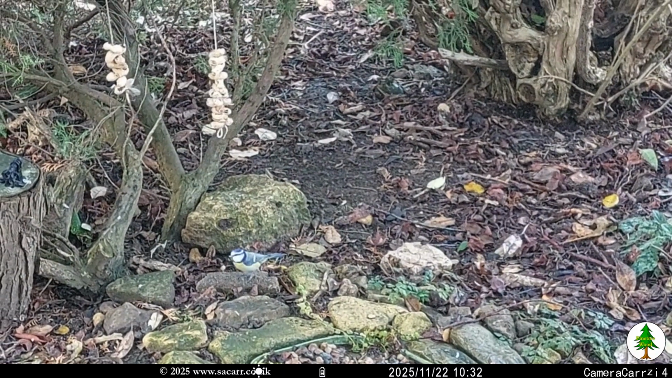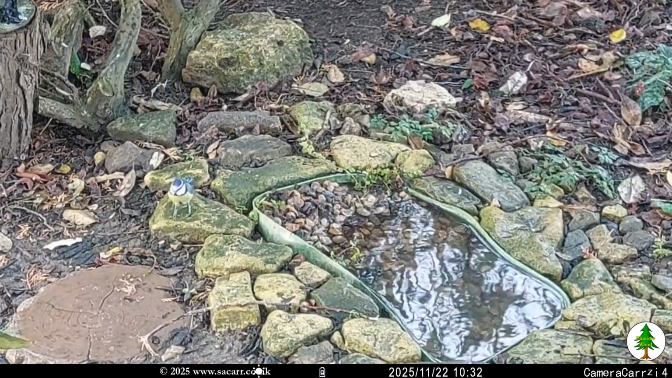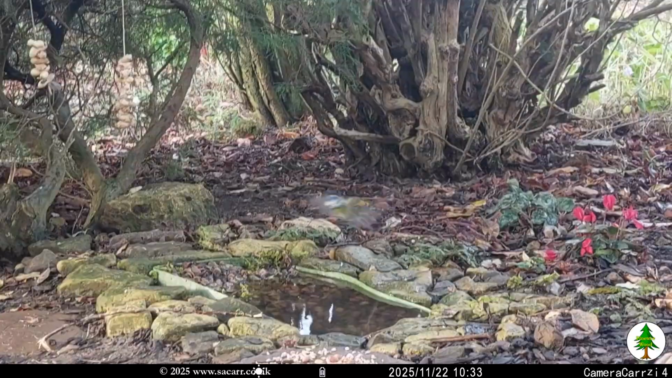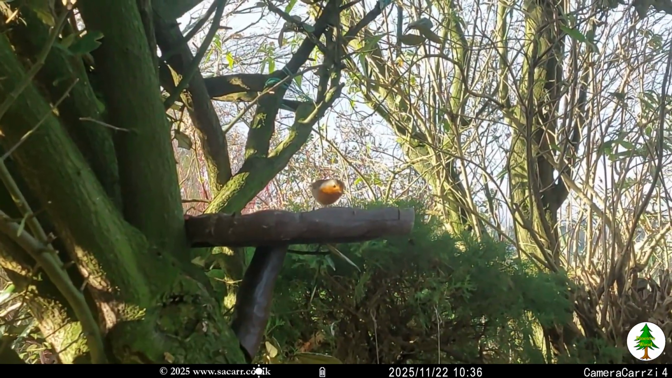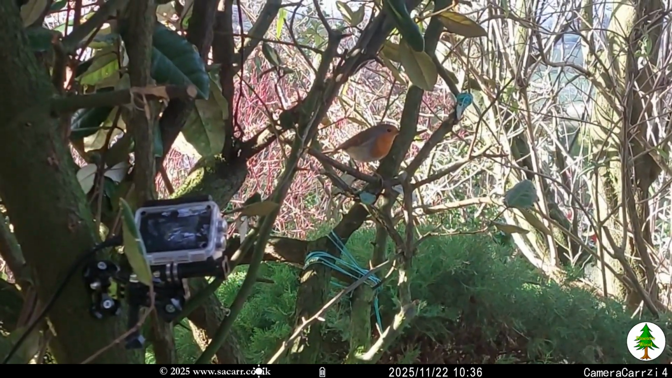At 10:30, I went out to set up the bird table camera, and while out, caught a bluetit by the pond on my phone. While they seemed quite nervous, I was only standing about 6 feet away. Shortly after that, I caught a robin at the bird table. I hadn't yet started the bird table camera recording.